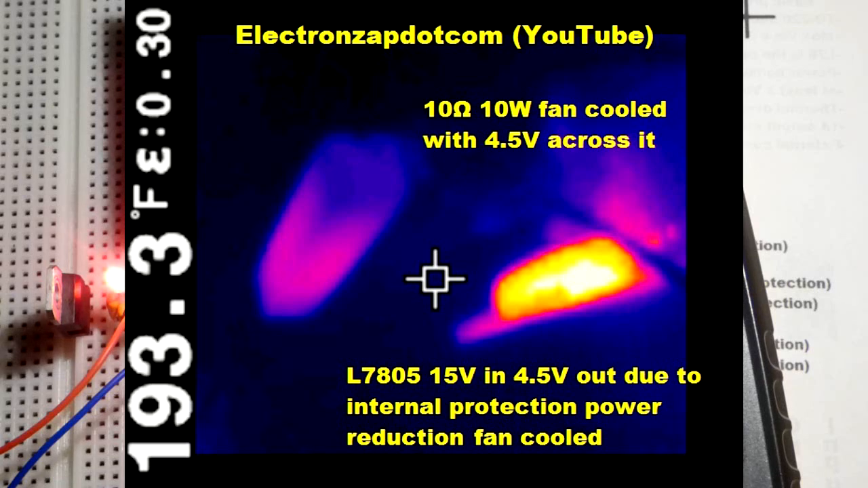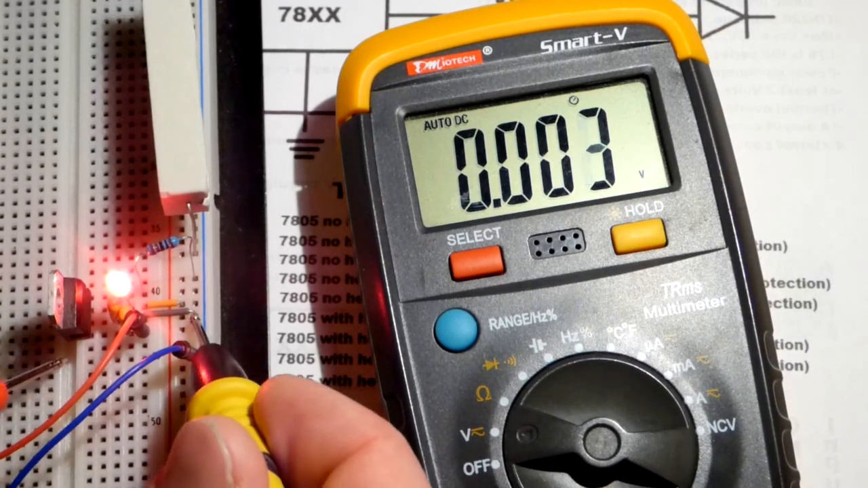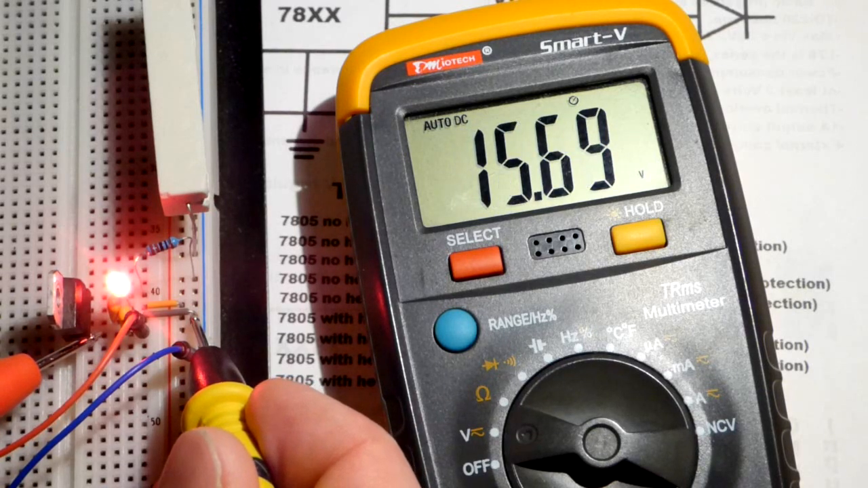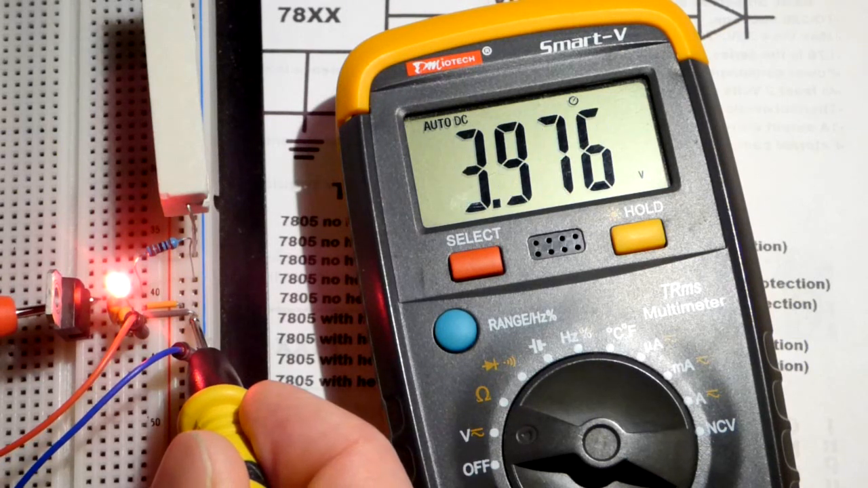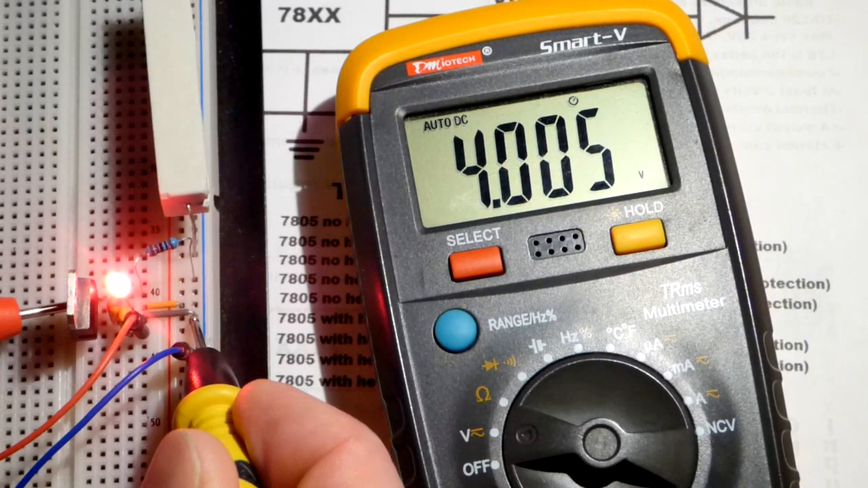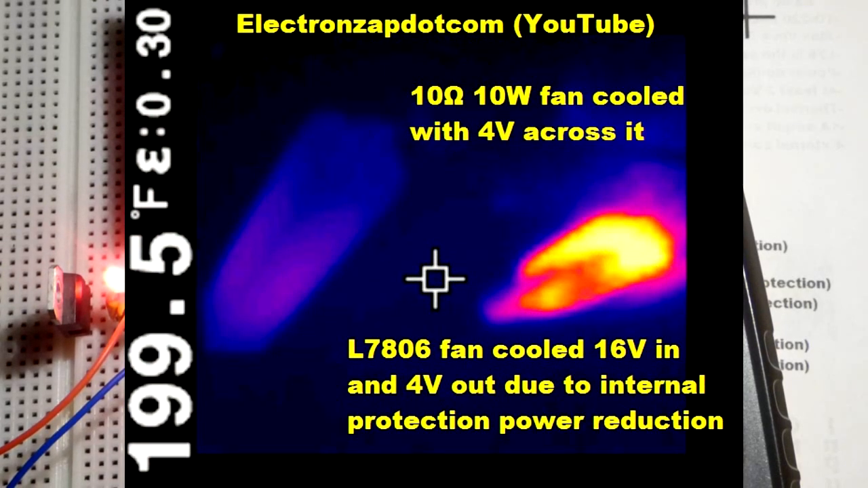So now I'll share the thermal image right now, but I'm also turning the voltage up to 16 volts, and it looks like I got 400 milliamps of current coming out based on the bench power supply. And so let's prove that it's about 16 volts coming in, and now let's see the voltage coming out. And there you can see it is about 4 volts.